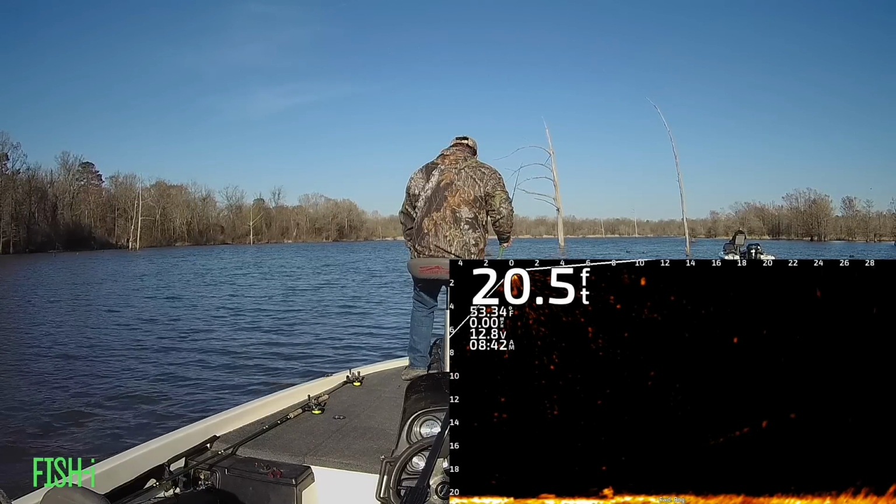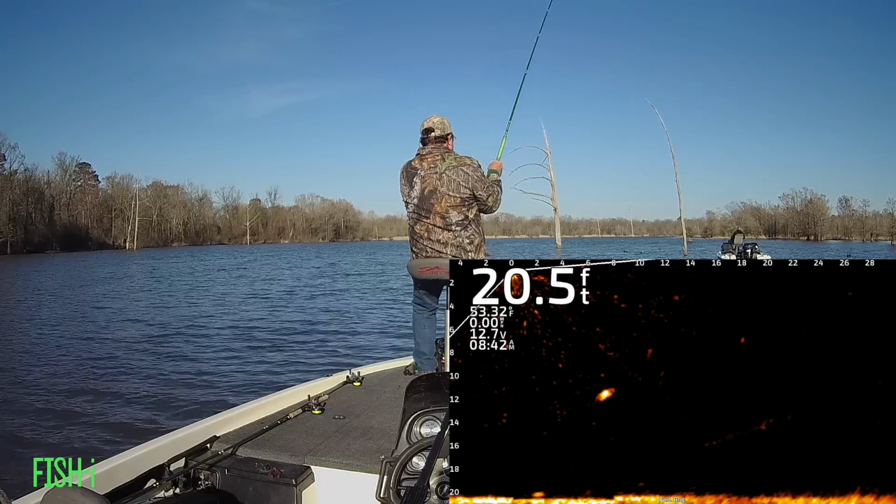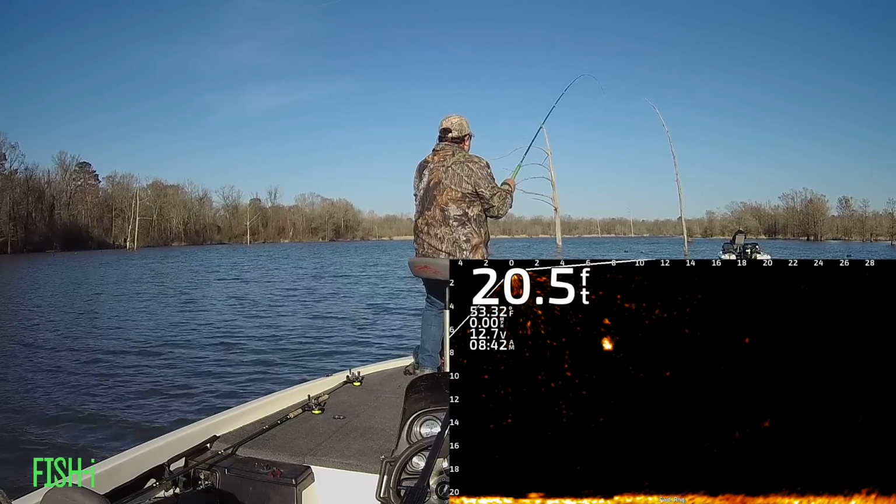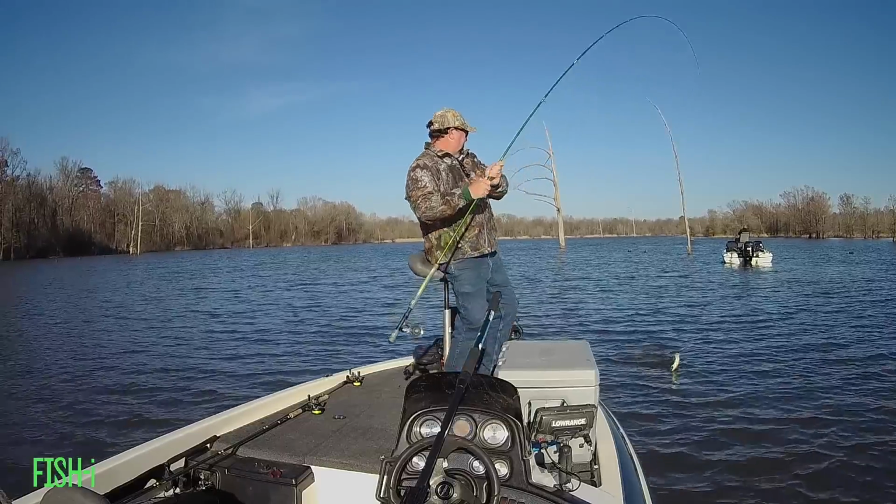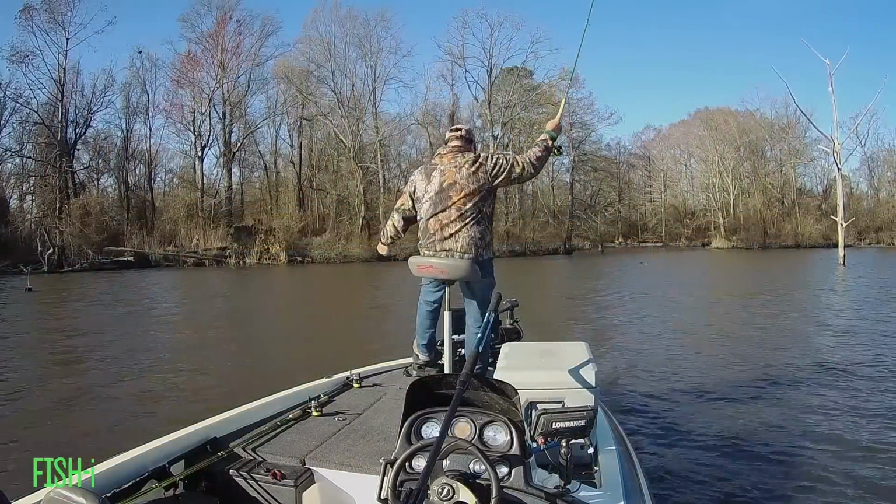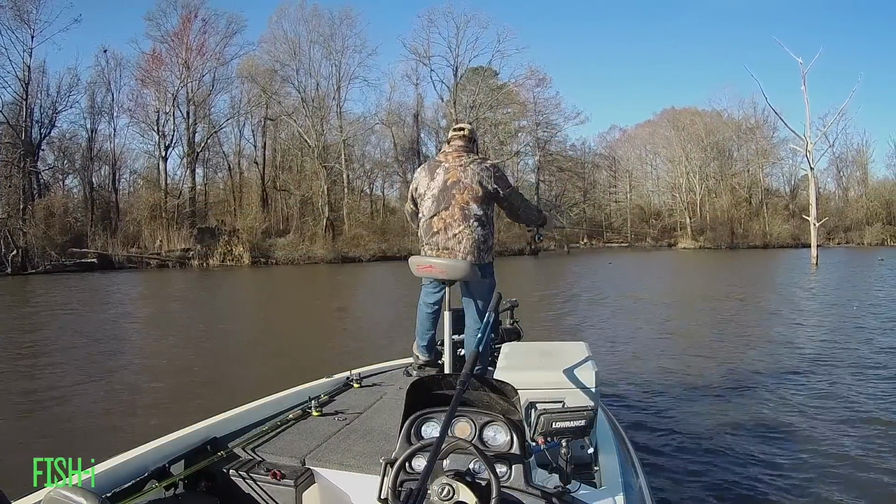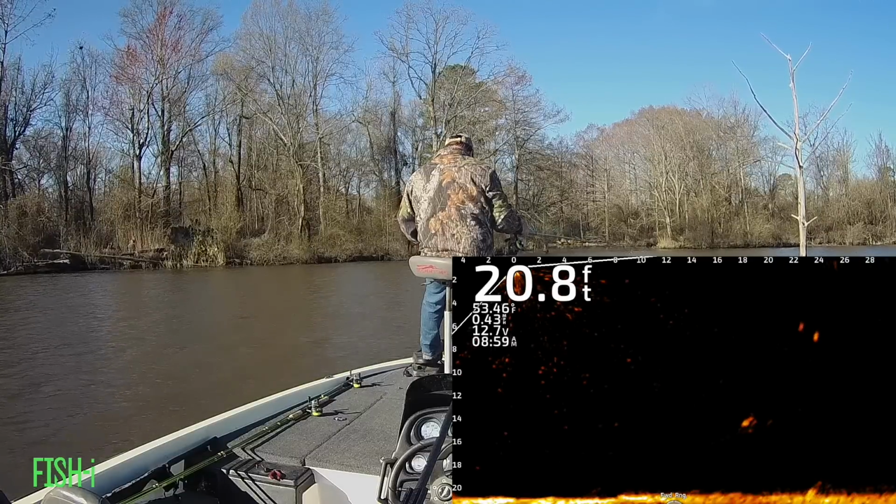Yeah, Chad's up in front of me, and I'm catching the ones that he's leaving behind. I like to give him a hard time, but he catches more fish than most anybody I know. Hey, I finally got one that's not all the way on the bottom. We could actually see him a little better here.